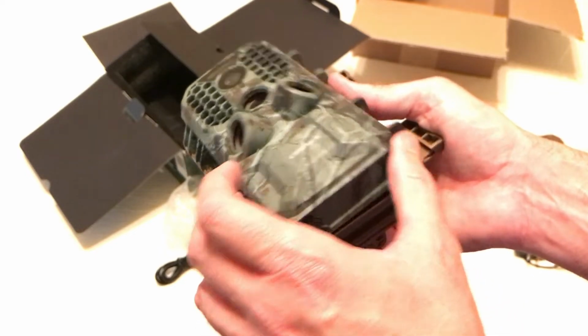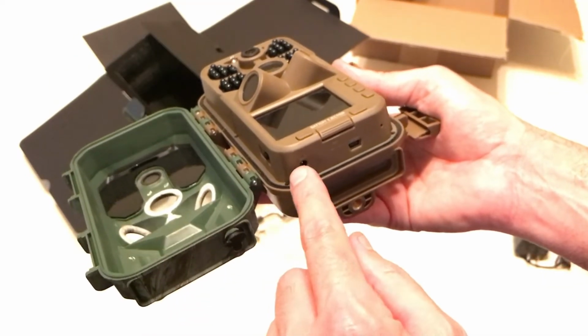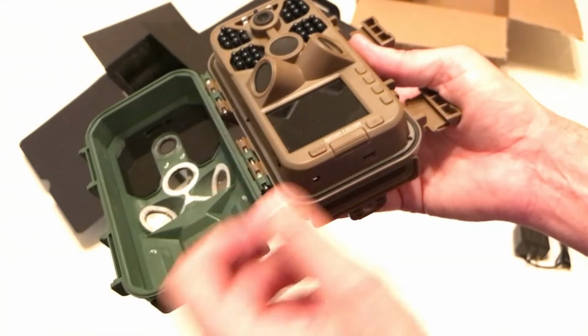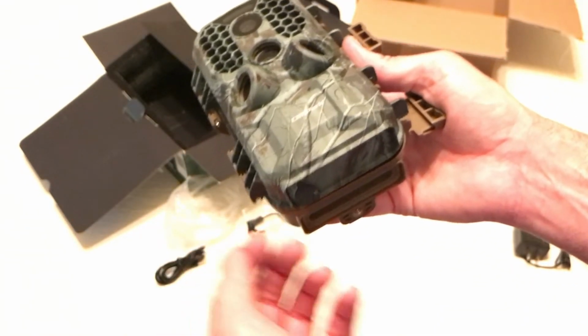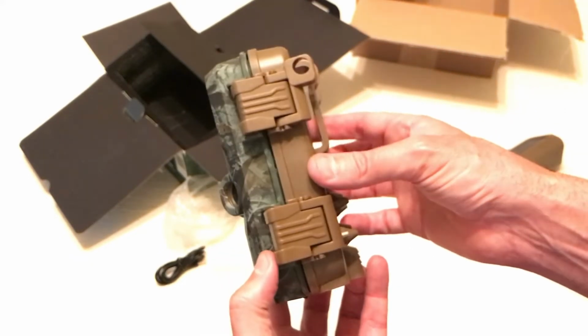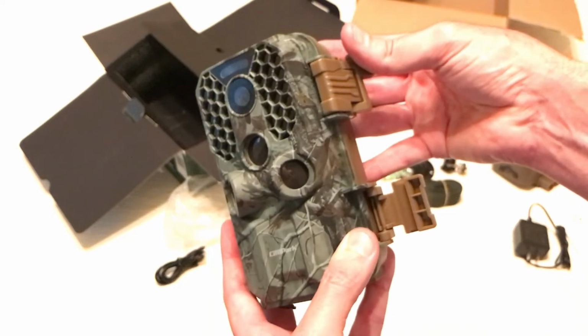There's some cameras, I don't really know why they do that. I wish they would leave a little indentation here where you could just turn it all on, do your settings, turn it, and then just close the door without having to unplug the solar panel and plug it back in. But that's how this Campark model is. There's other cameras that do the same thing for whatever reason.